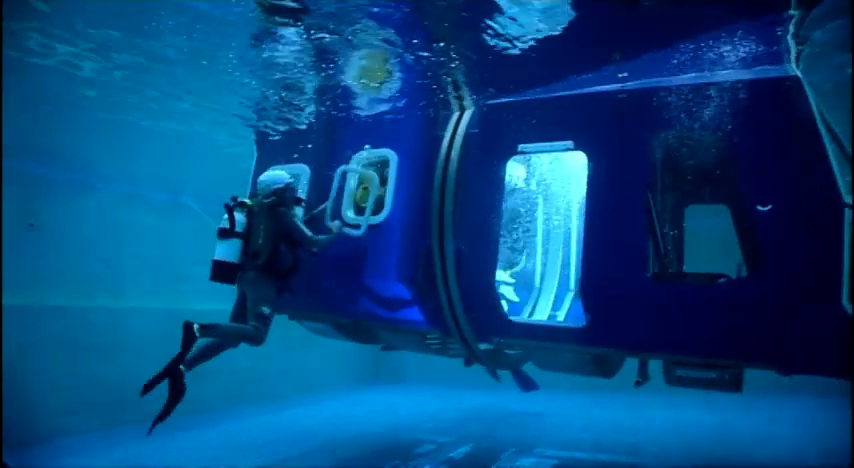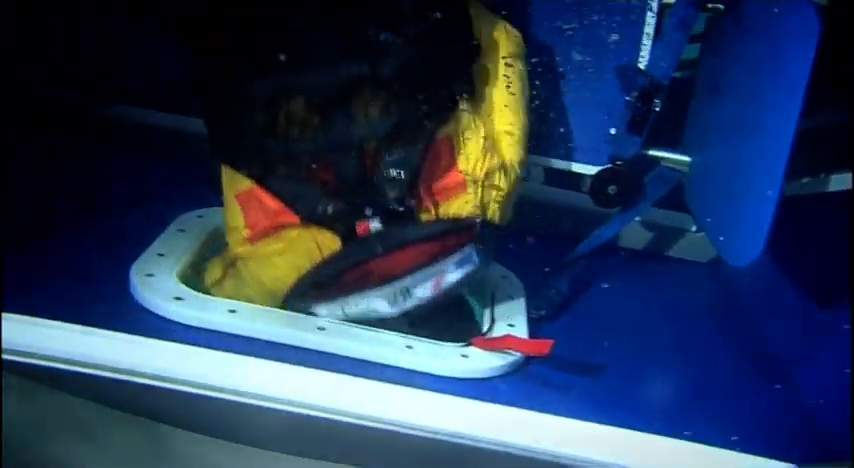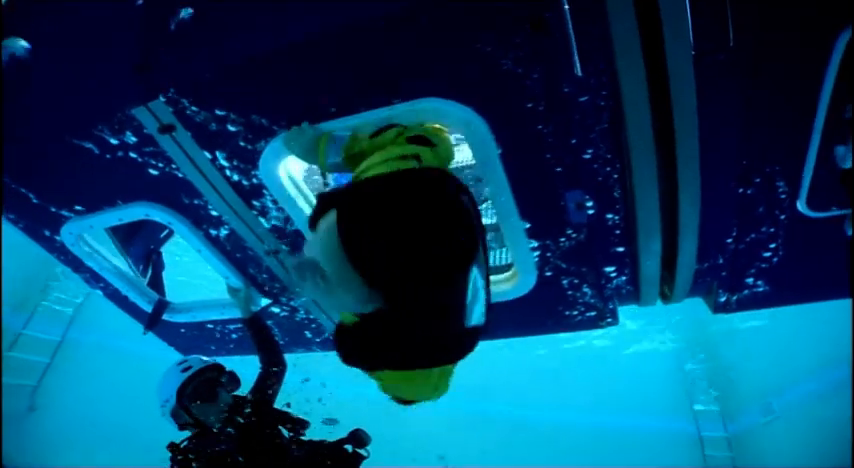Dunker training, or as it's properly known, the helicopter underwater escape training, is a requirement because some of the tasks and roles that we currently undertake involve flying over water for extended periods. In the unlikely but unfortunate event of the aircraft having to ditch in water, they need to have some idea of what they should do.